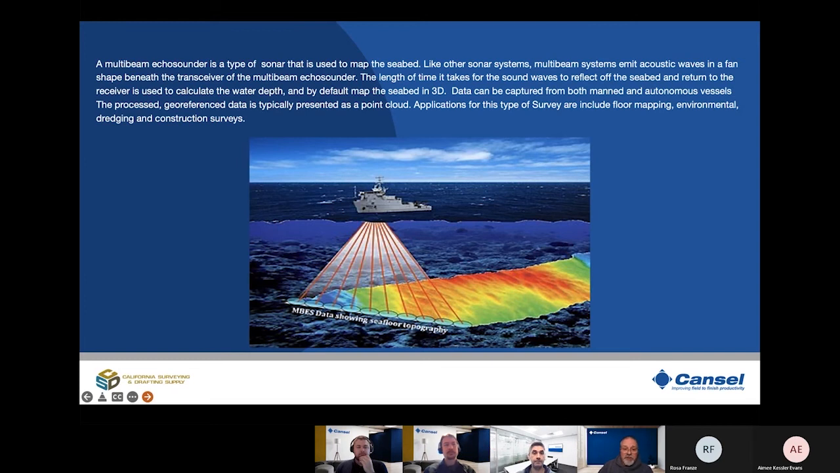A multi-beam echo sounder is a type of sonar used to map the seabed. Like other sonar systems, multi-beam systems emit acoustic waves in a fan shape beneath the transceiver of the multi-beam echo sounder. The length of time it takes for the sound waves to reflect off the seabed and return to the receiver is used to calculate water depth, and by default, we're able to create a 3D representation of the seabed.